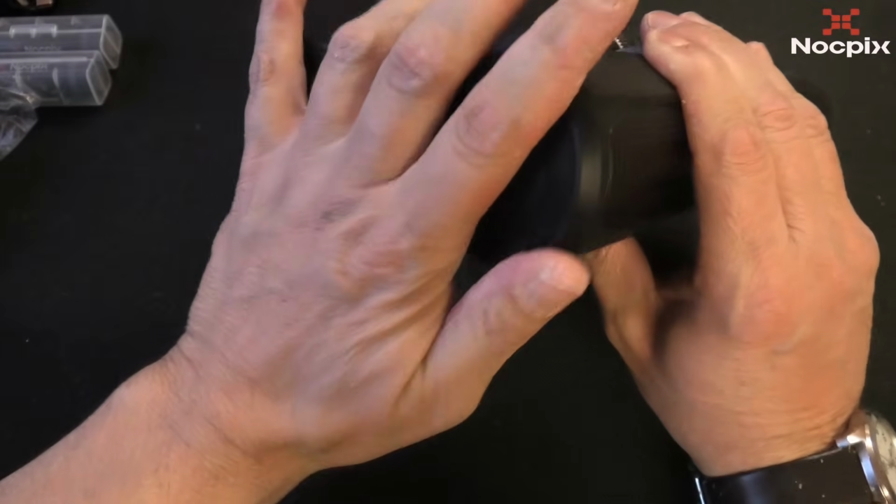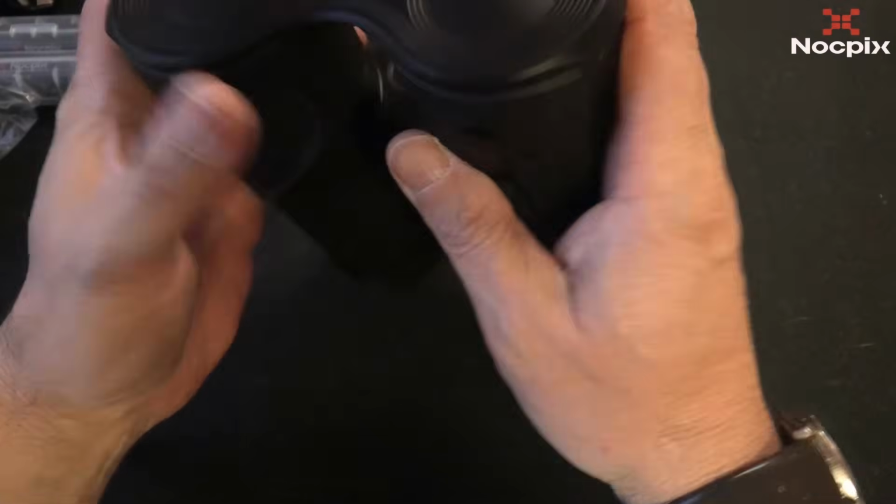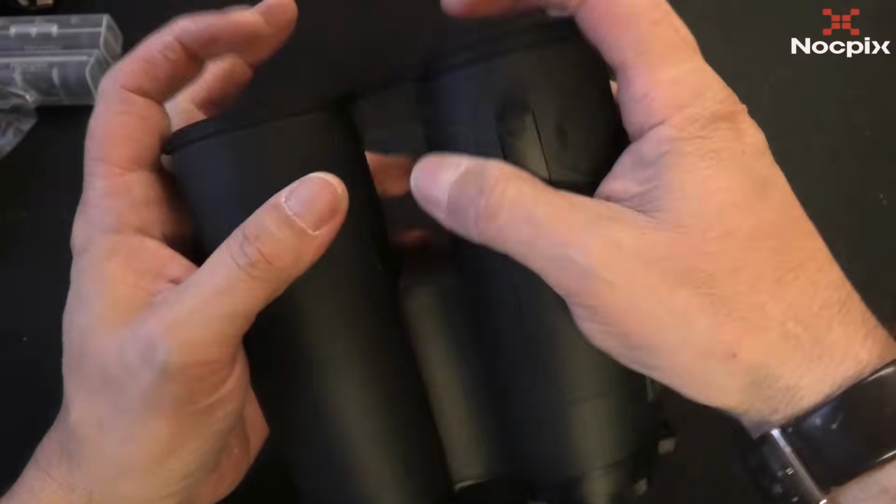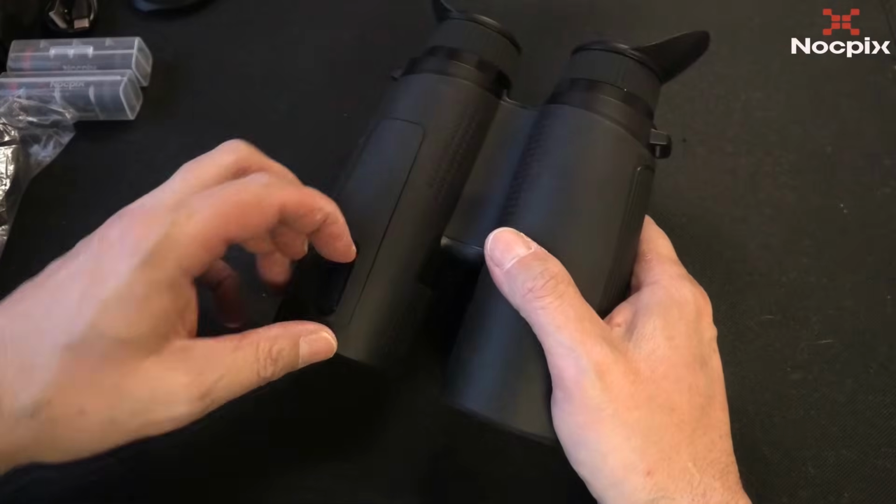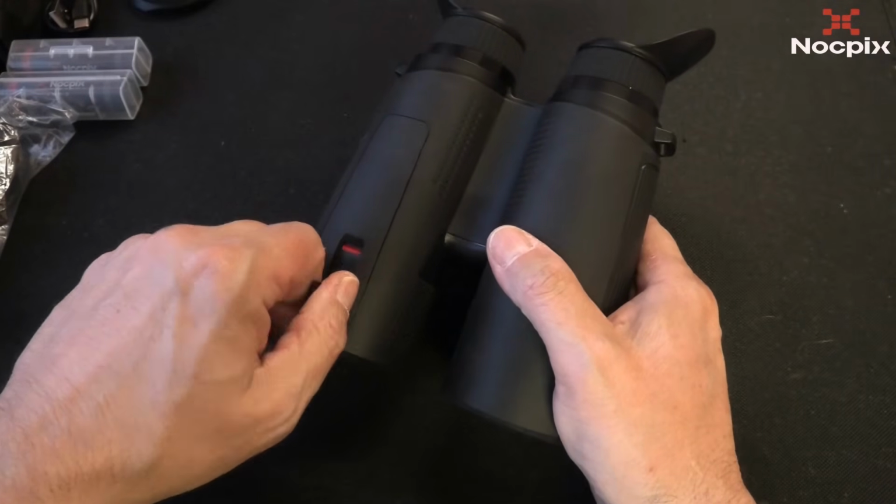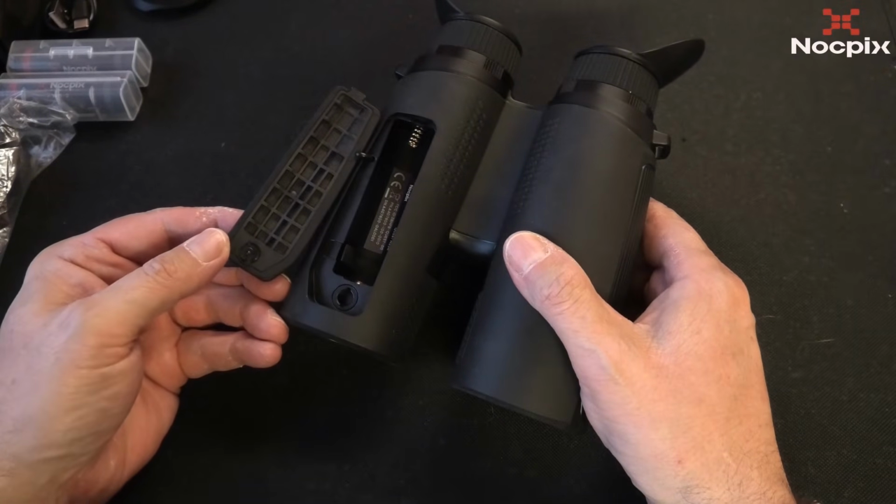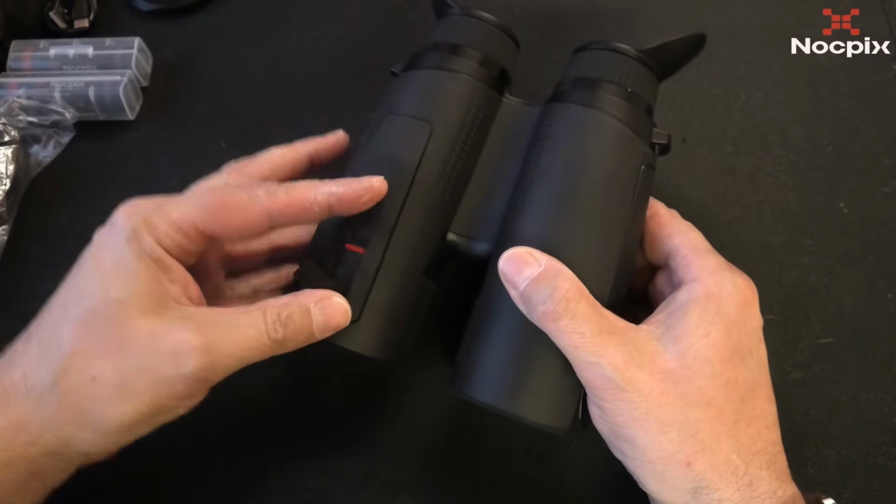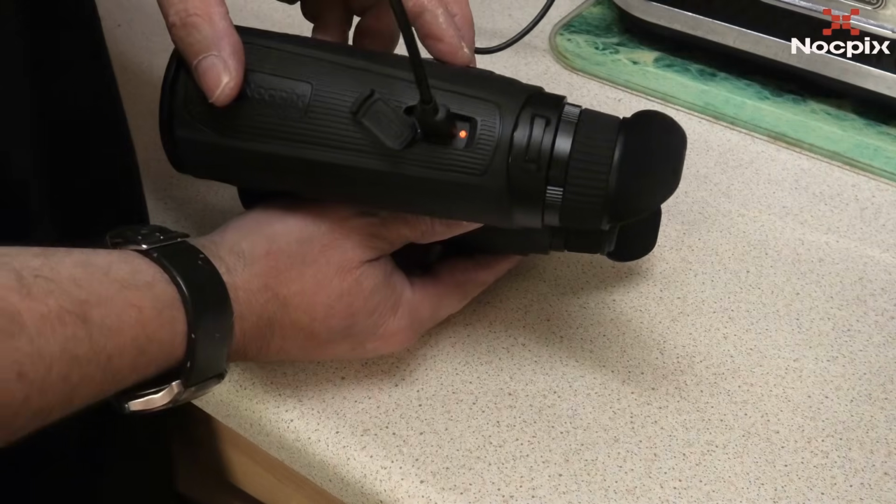Now the rubberized lens cap cover. Now it can be fiddly to fit, but once fitted, protects those lenses. Now the battery compartment takes 18650 size batteries. Also the Quest does have an inbuilt battery. That does give you a massive runtime. And simply connect the unit to charge the onboard battery.